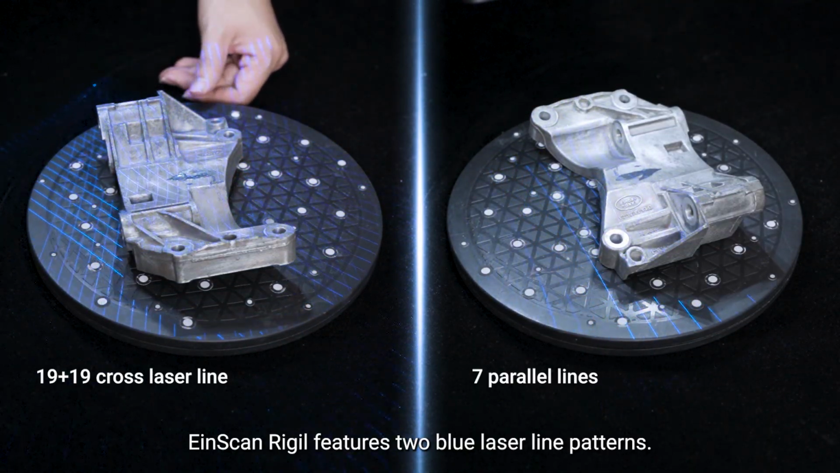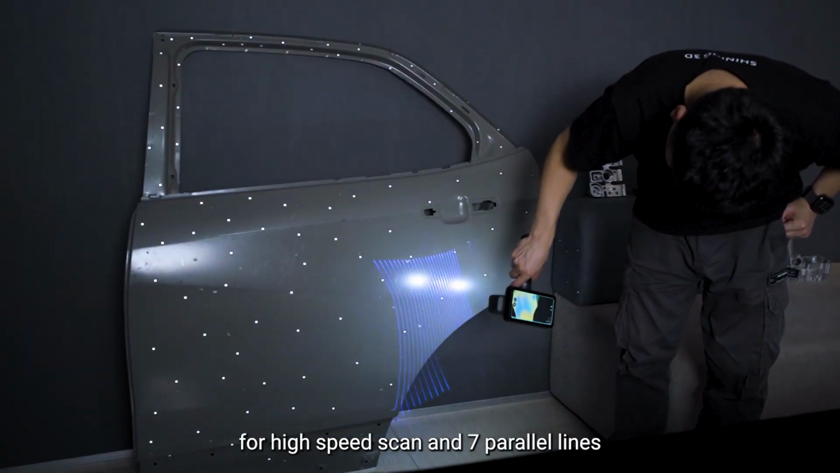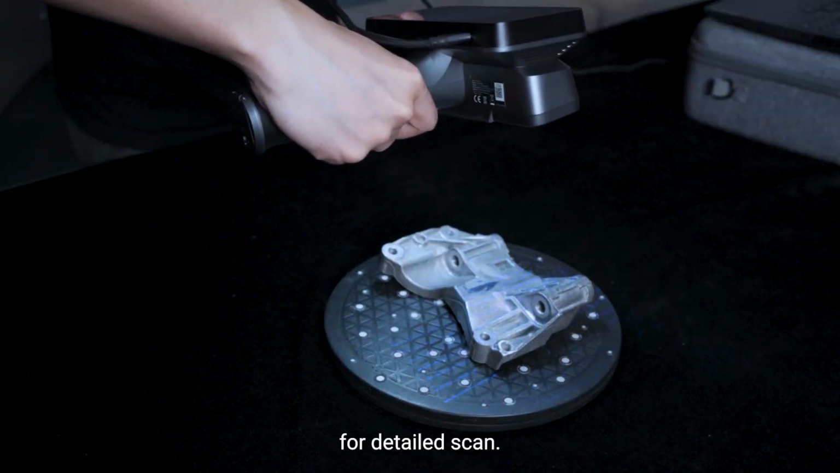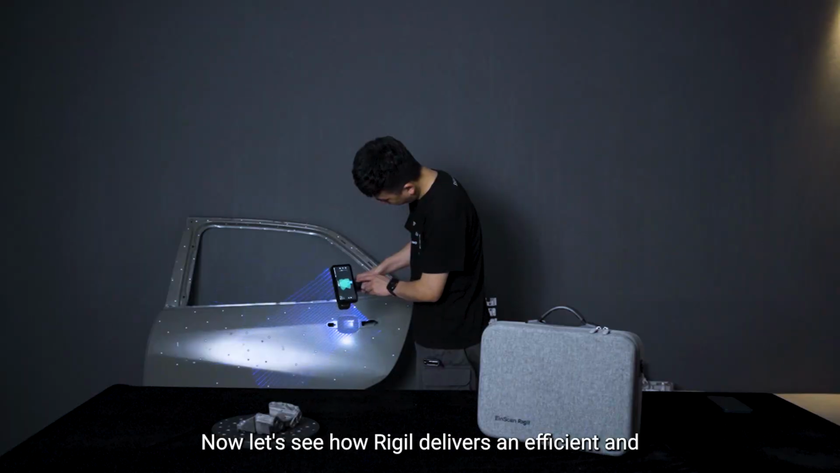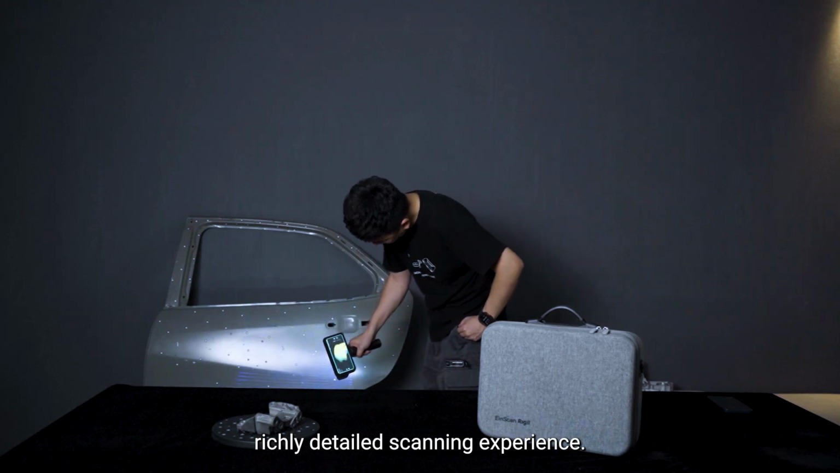EinScan Rigil features 2 blue laser line patterns, 19 cross laser lines for high-speed scan, and 7 parallel lines for detailed scan. These two patterns can be flexibly switched during the scanning process. Now let's see how Rigil delivers an efficient yet richly detailed scanning experience.